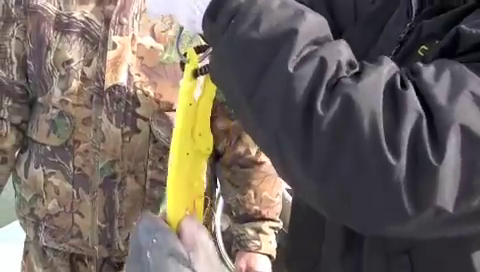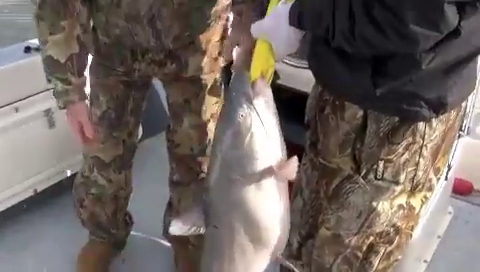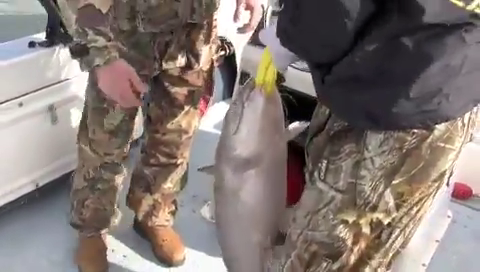22 pounds. 22 pounds. I guessed him at 25. Yeah. I think your scale's wrong, man. Yeah, that's what I'm thinking. Well, there might be a few off. But he's a nice fish.